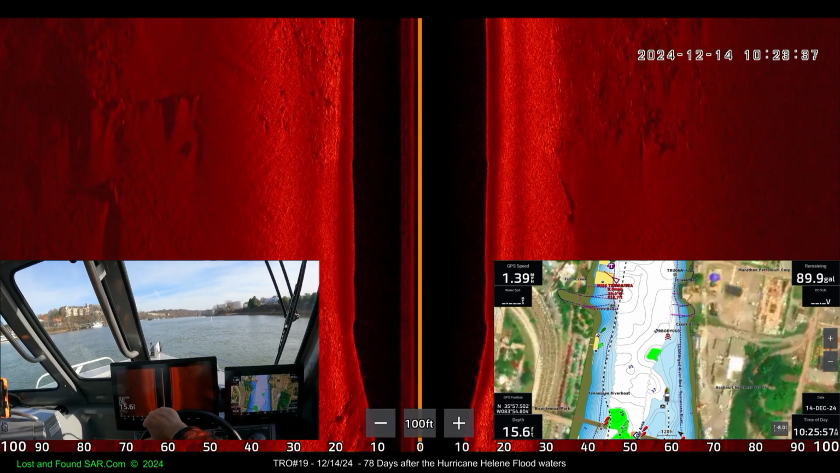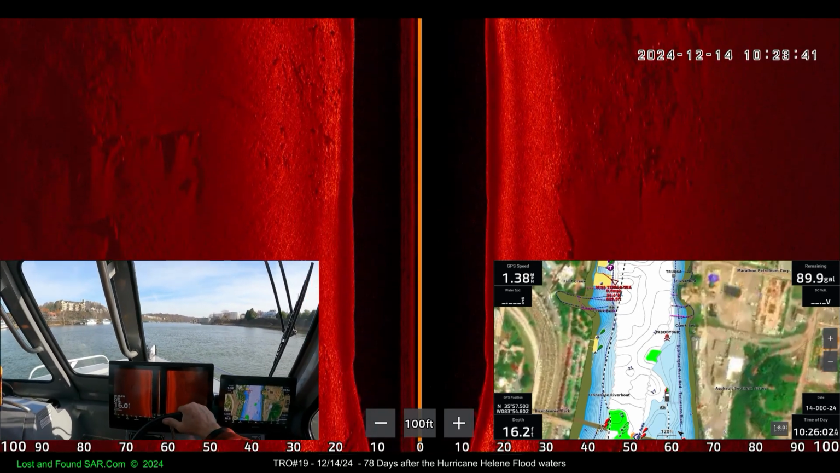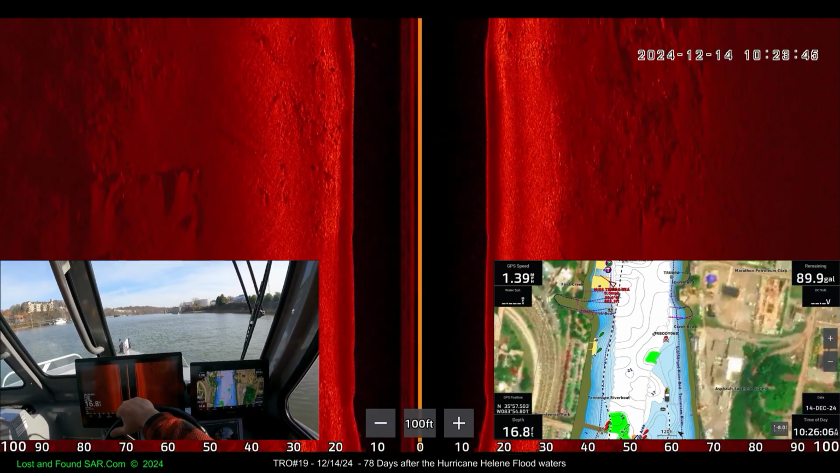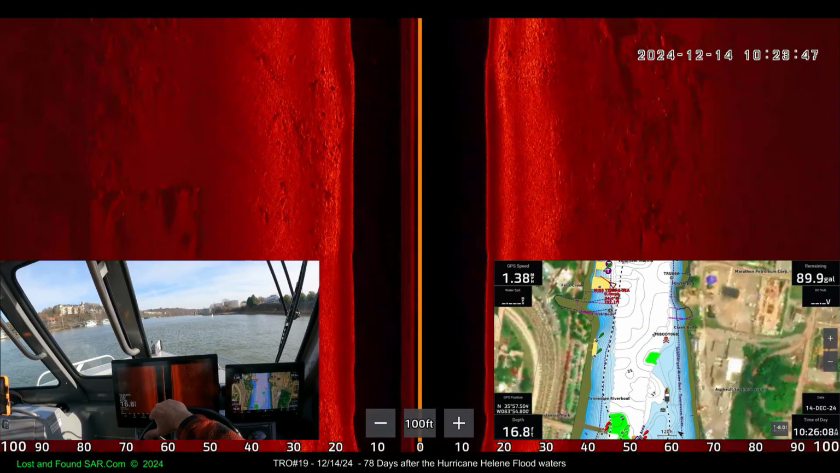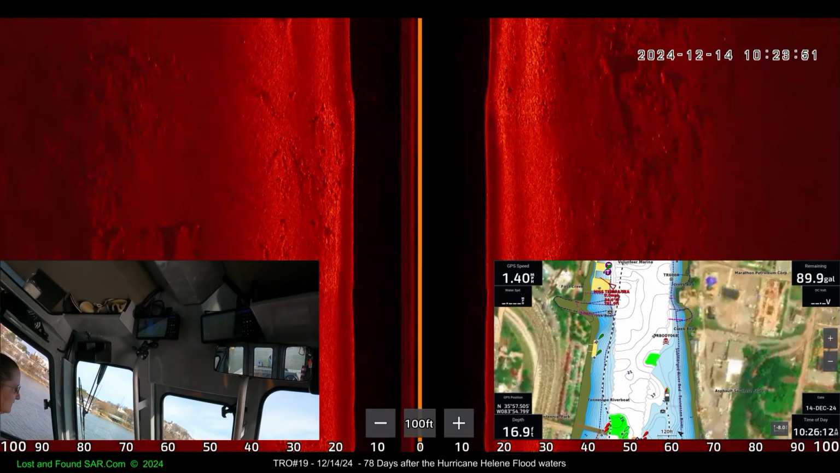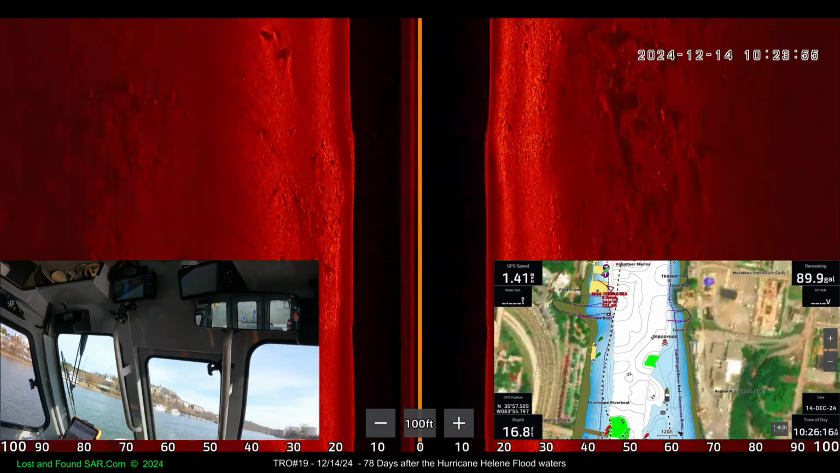So these recordings should be much better. The Active Captain app only records 720p, and only at 15 frames per second. To be honest, at the moment, I don't know what frames per second these recorders are recording. I think they're set for 60.